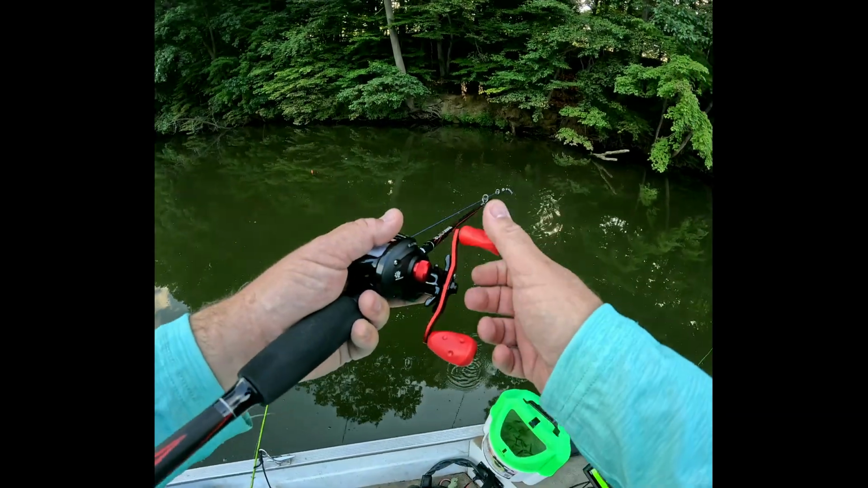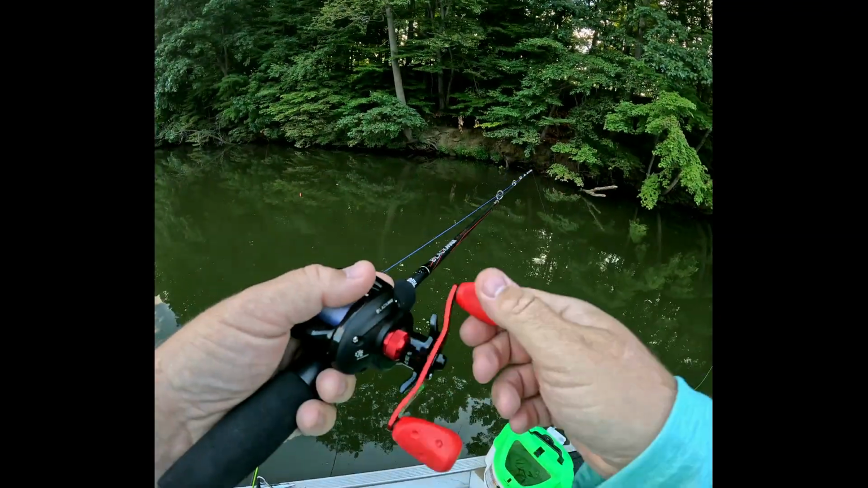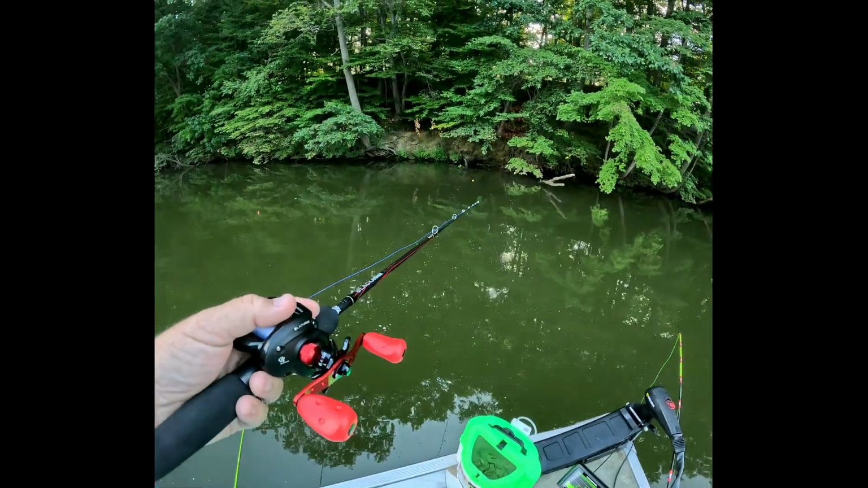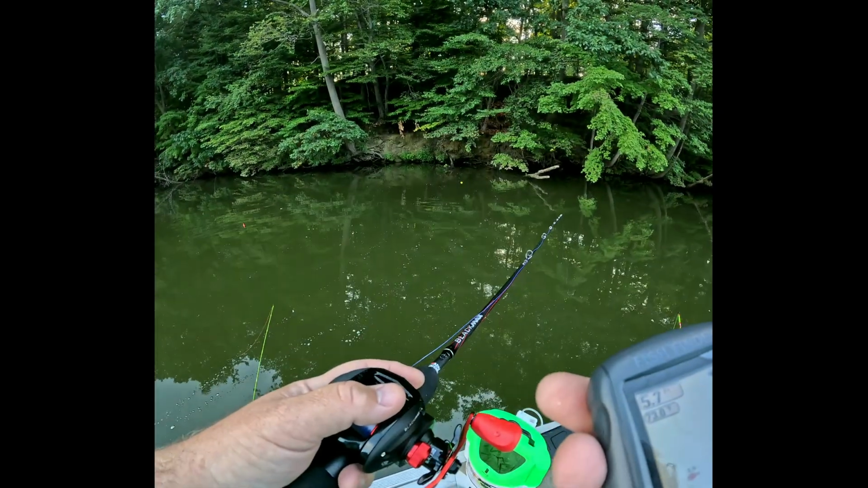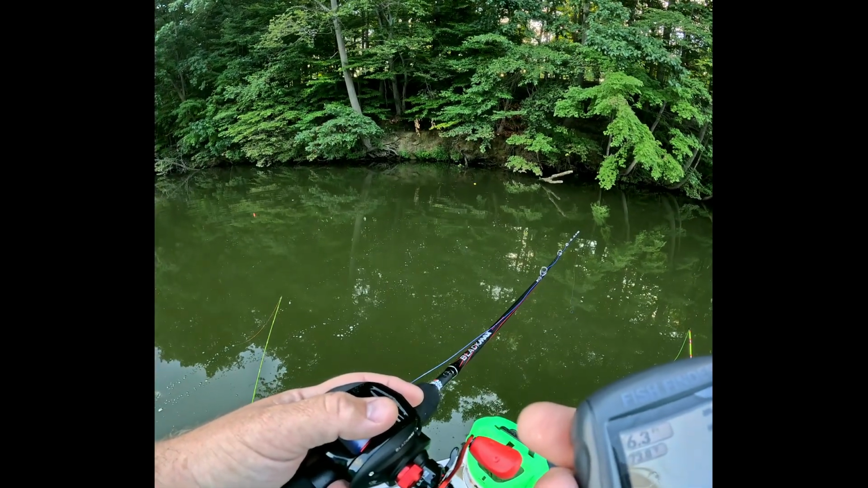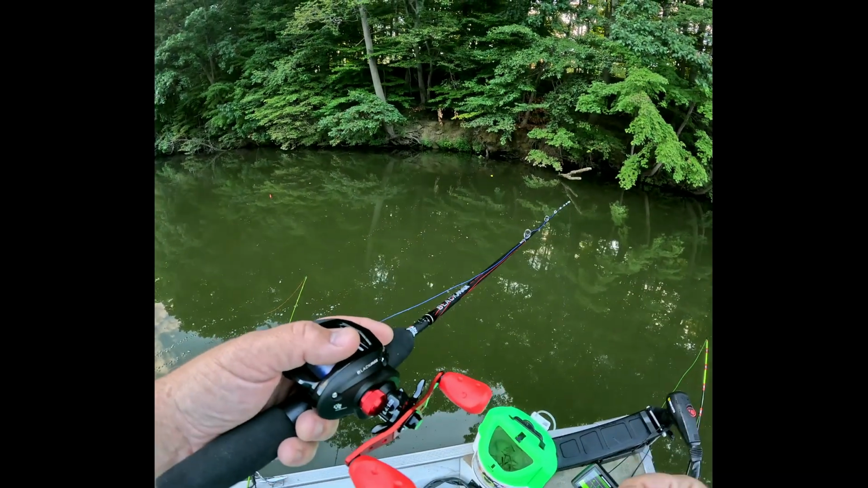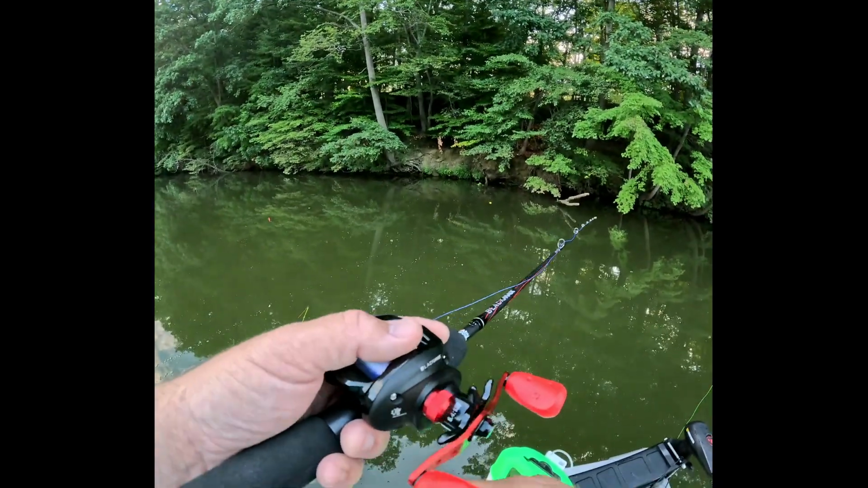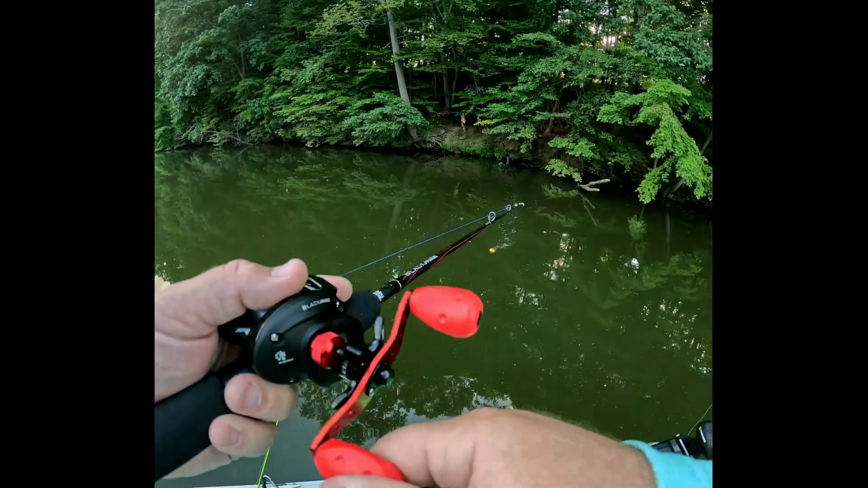Alright. One more time. Yep, there we go. What not to do. Alright, so that's what I'm showing right there. Okay, so far, that part's pretty cool. That's the main thing I wanted it for, really, not the fish finding part. Even though it's a fish finder.